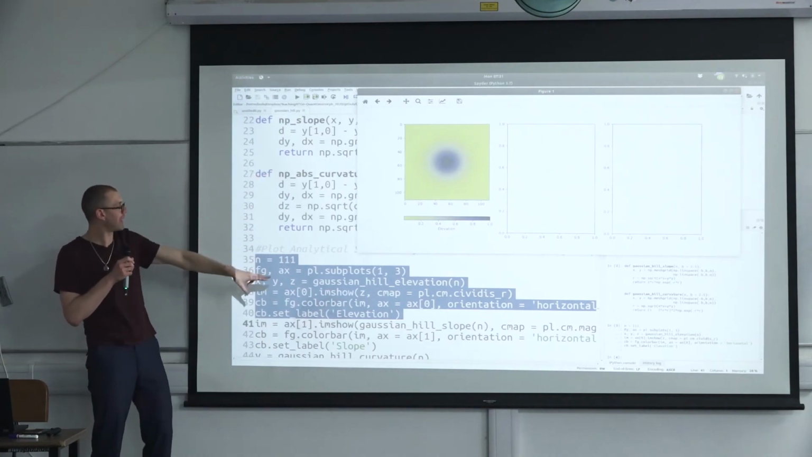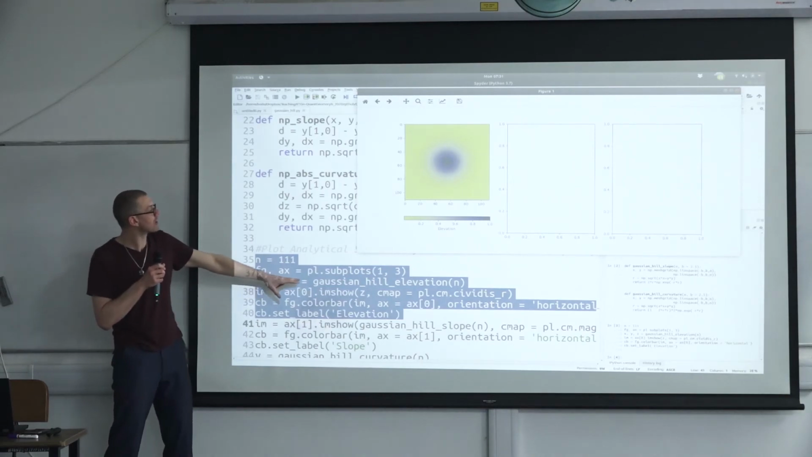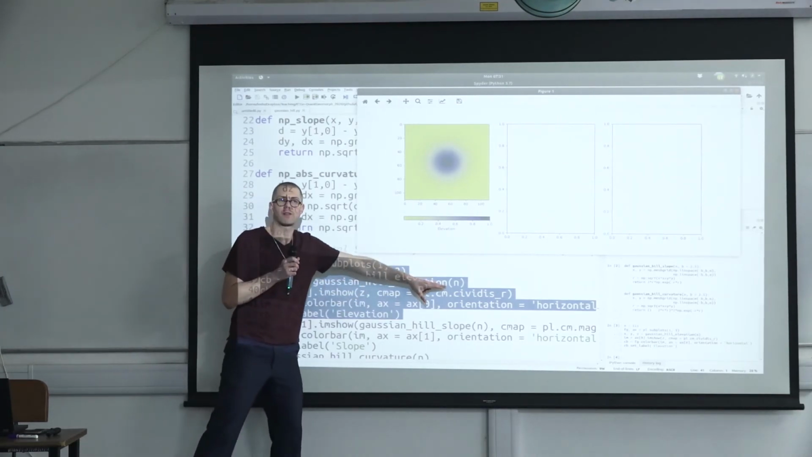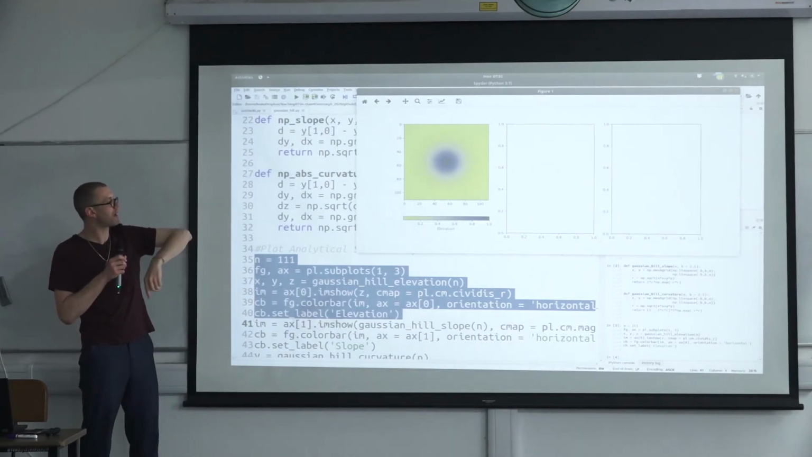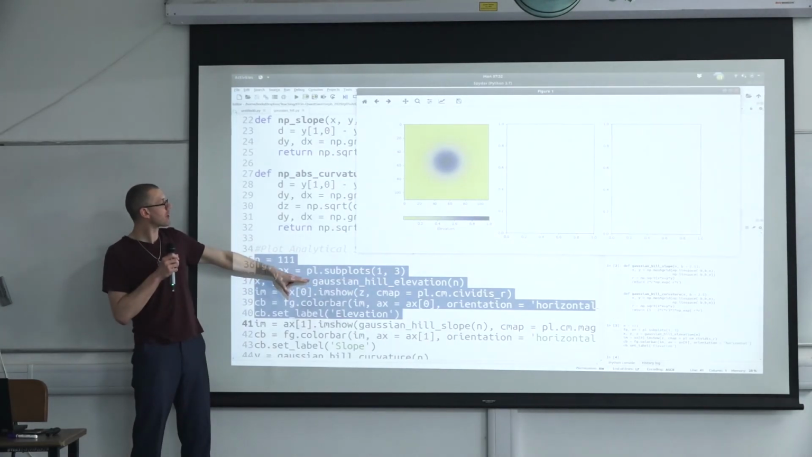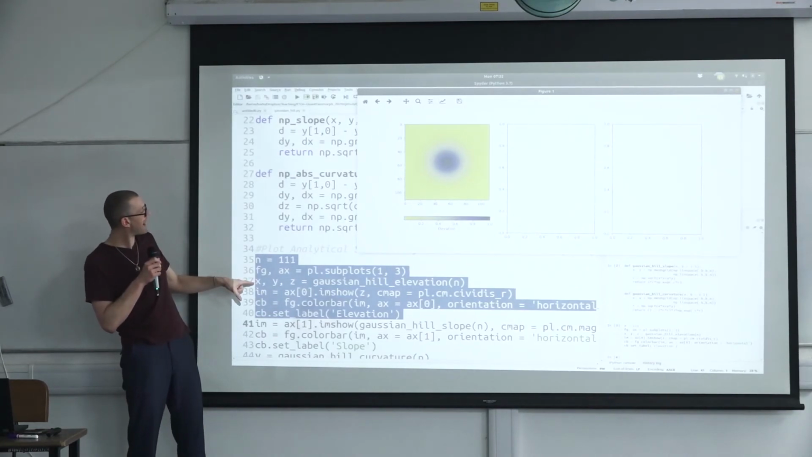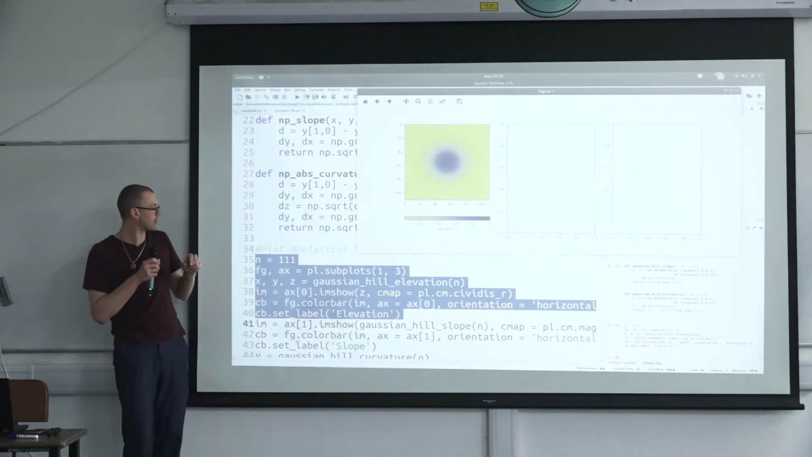So this is why I'm saying do a subplot. And then I'm calling my function Gaussian Hill elevation. And all I need to give that function is the number of pixels, right? Because we defined it up there to go from minus 2.5 to plus 2.5. I'm just saying, okay, make me a Gaussian Hill with 111 points in both the X and Y direction. And I get back the X, Y, Z coordinates, right? Because this is how I defined the function back there.